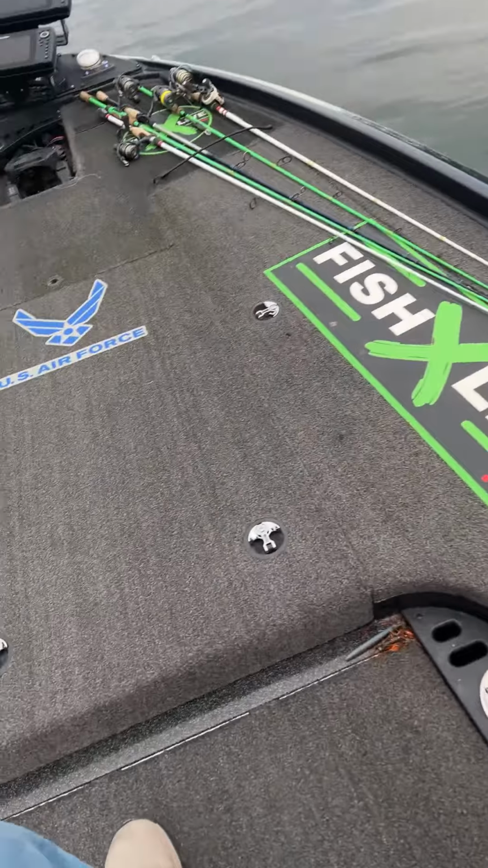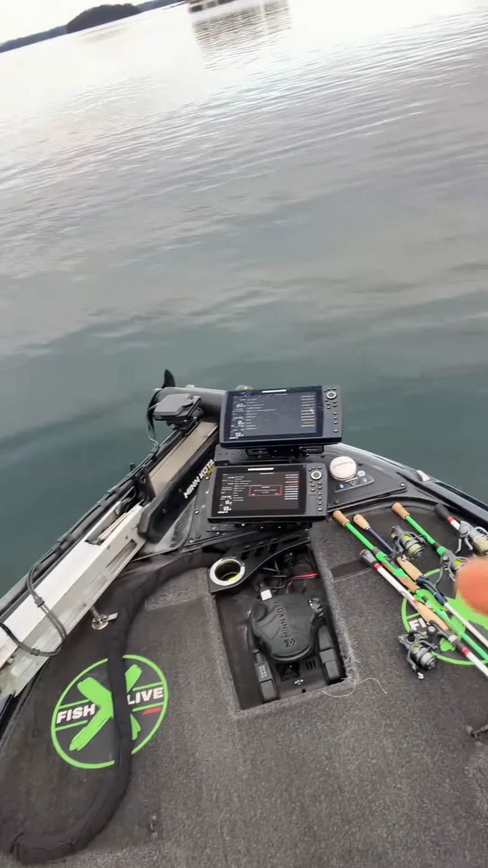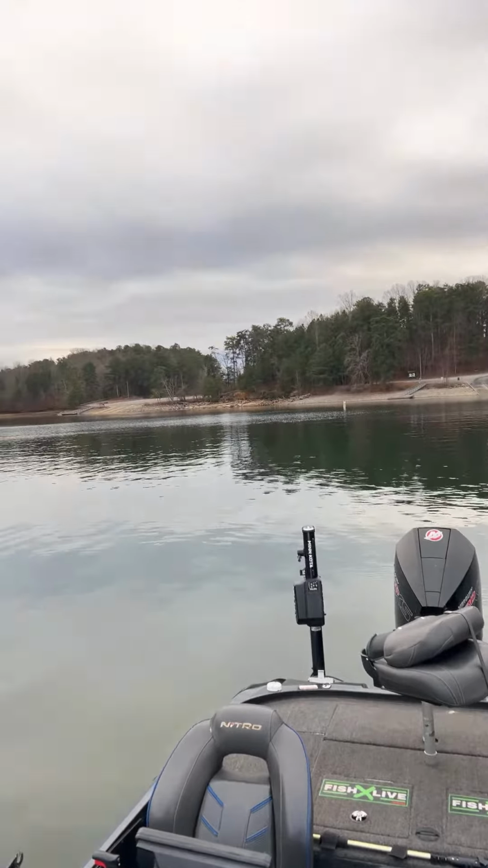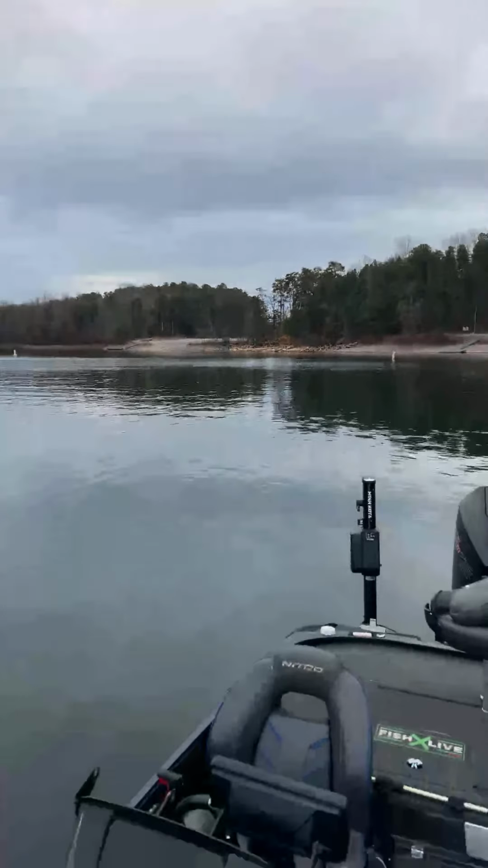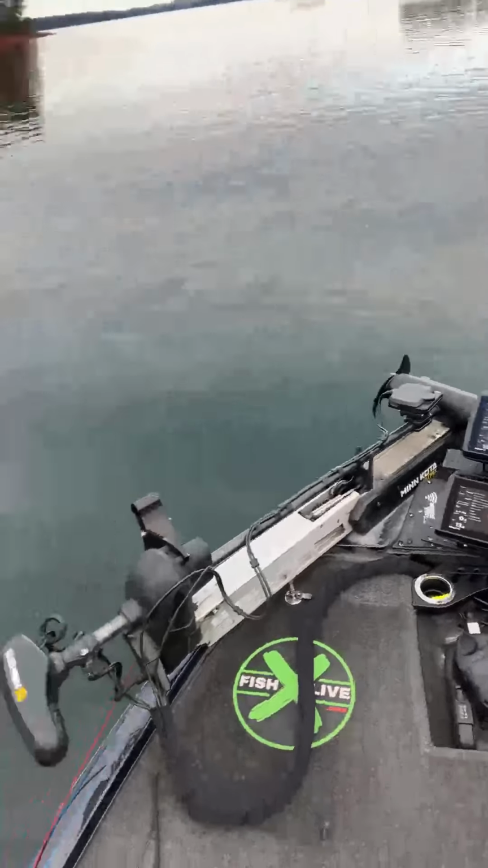All right, guys, we get out here on a weekly basis, do this thing called Bass for Cash, where I come out here, see how many fish we can catch in about 2 hours. I think we have about 2 hours on the shot clock today. Hopefully that storm that's out there doesn't come this way. We're gonna see how many fish we can get to the boat.